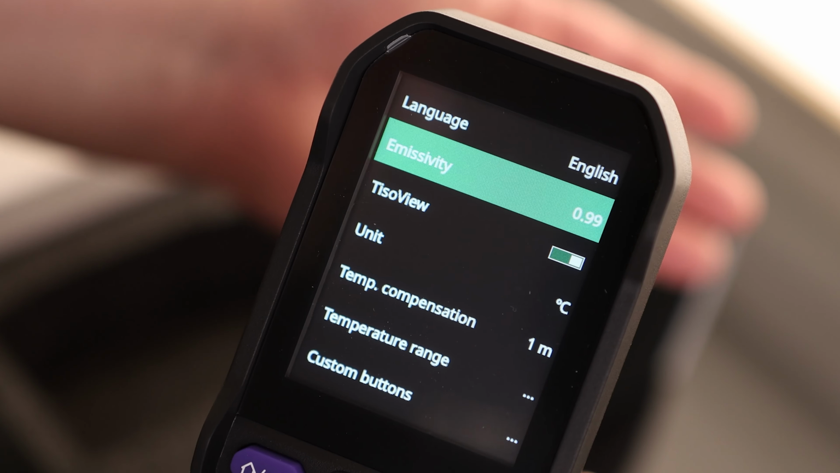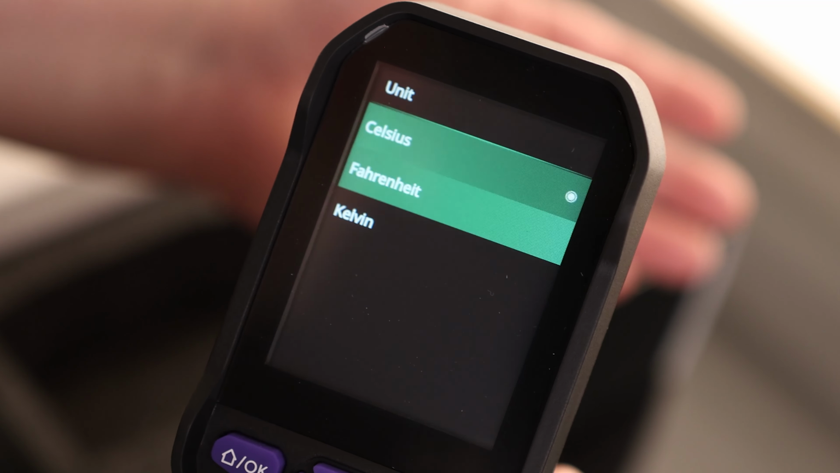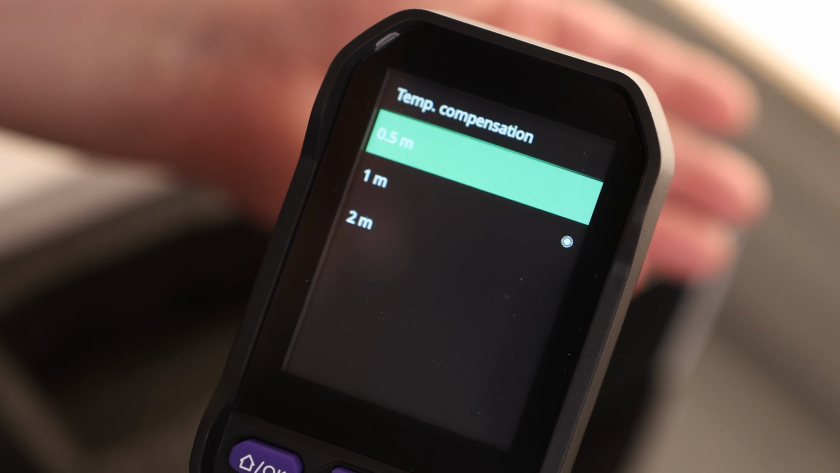We got settings, language. We can actually change the emissivity here. We can turn on and off our TISR view. We got units in Celsius. So if we want to, we can set that to Fahrenheit. We also have Kelvin. Temperature compensation is in 1 meter. We can also change that to 2 meters or 0.5 meters.